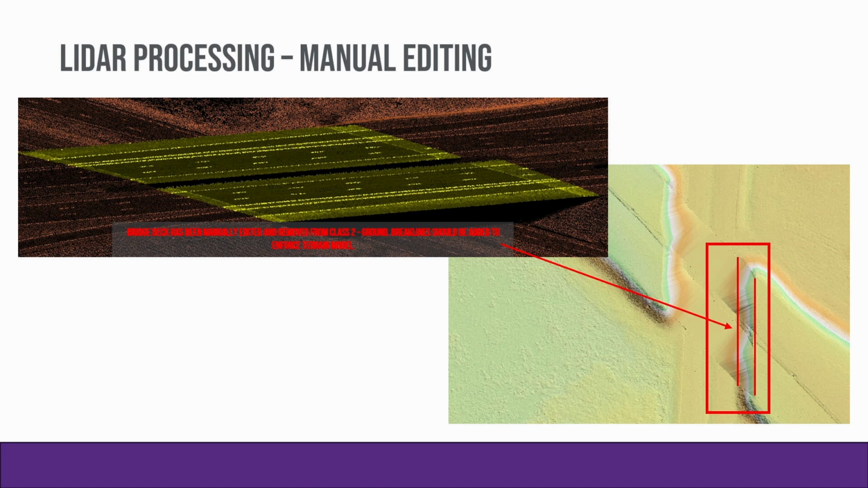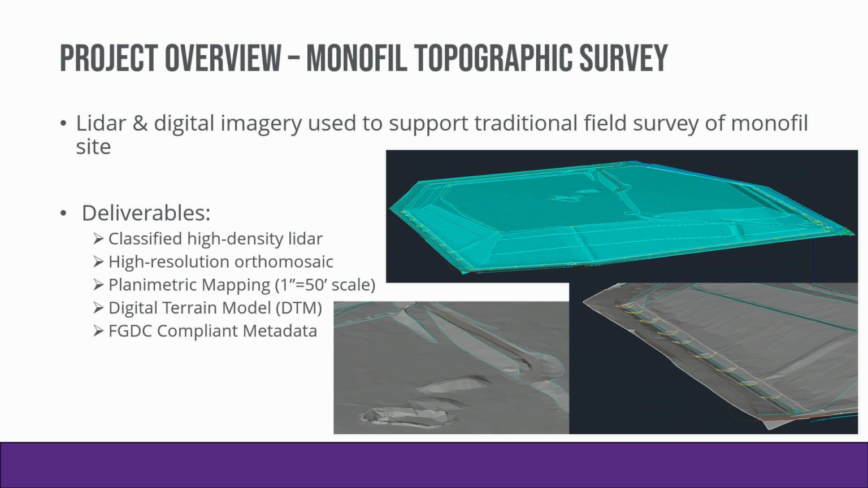And then last thing here, this is just a quick overview of a project that we flew. So this would be an idea of taking all the stuff we've talked about and using that to support something maybe outside the realm of a normal GIS project, more geared towards a topographic survey for our survey group. But in this case, we're collecting LiDAR and digital imagery, using that to support the field survey of a monofill site. A monofill is basically a landfill where they're landfilling one type of material. In this case, it's coal ash.